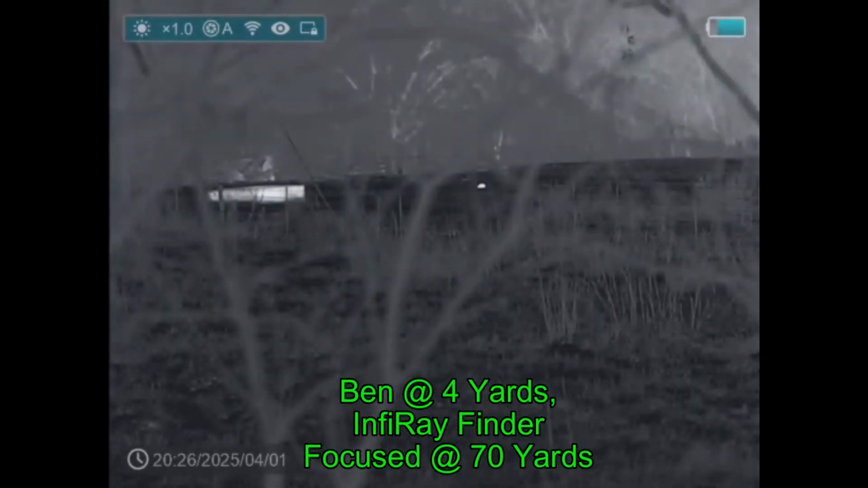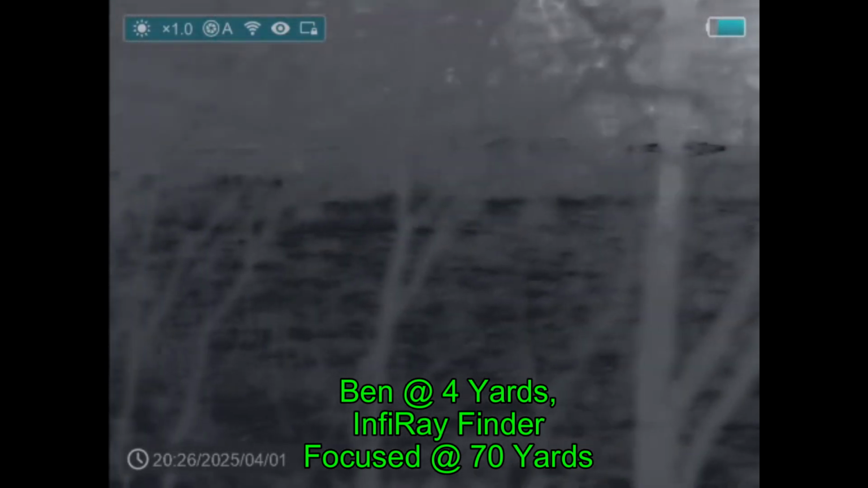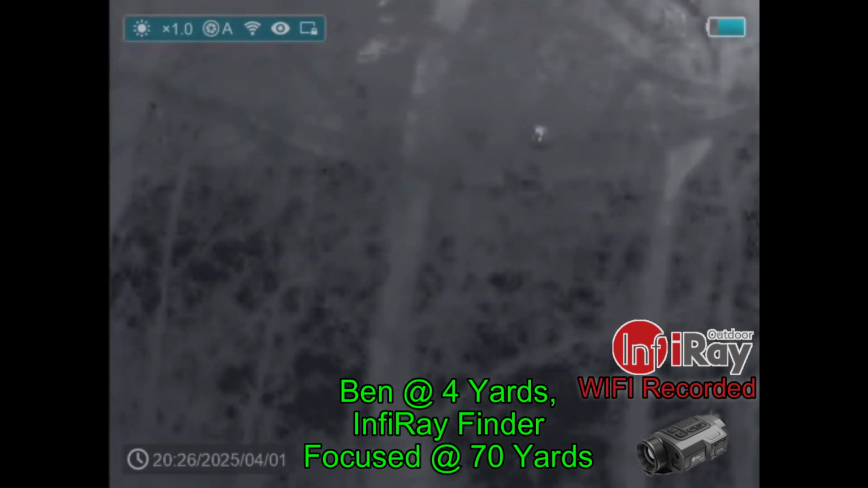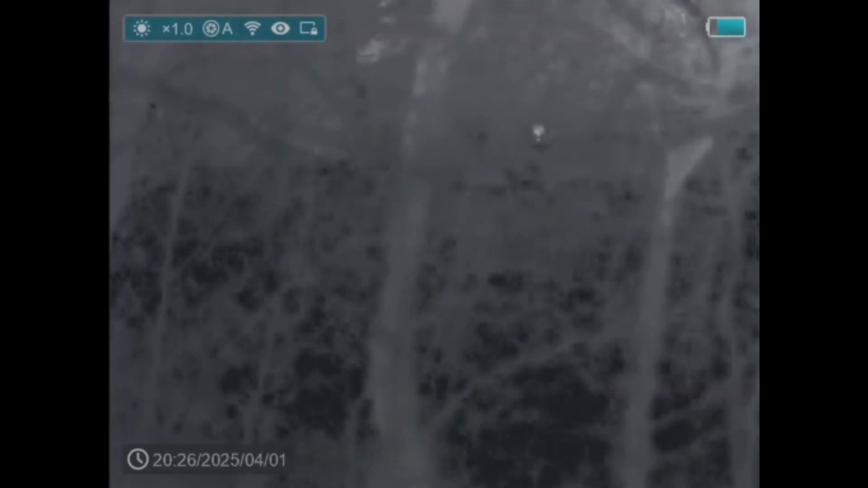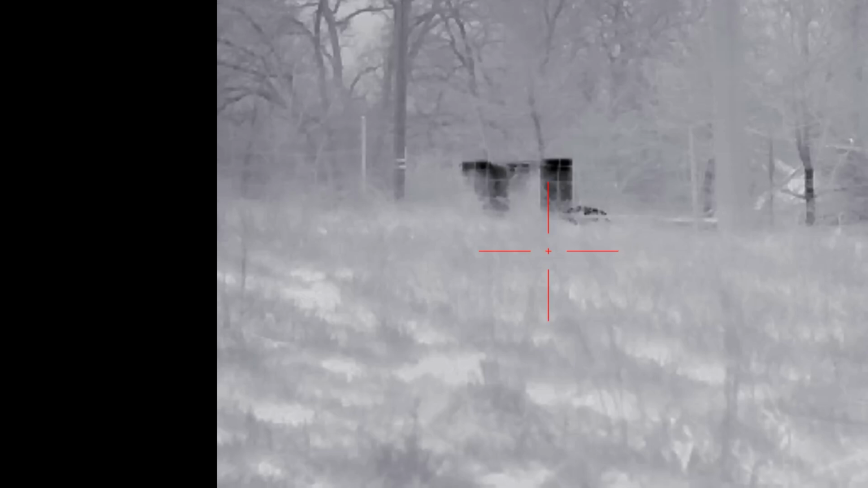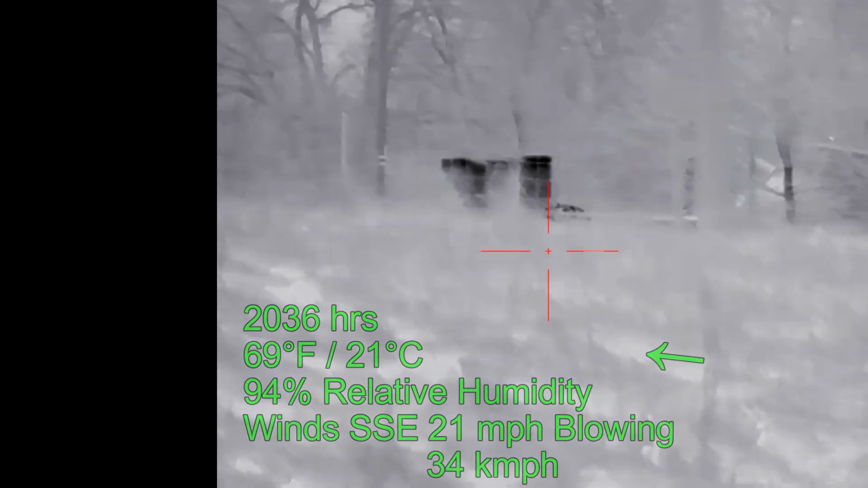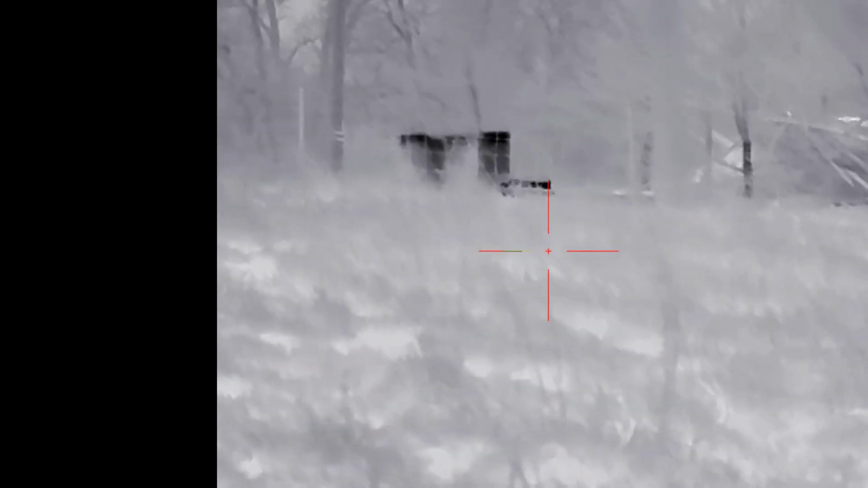We've cut a couple holes in the limbs of the trees to get a view of the field so that we can see the hogs come in. And I'm using my InfiRay on top of the truck in order to get this footage. And it was Ben who first spotted the hog coming in. He noticed a deer had alerted to something coming in. He said there's a hog there. He gets on his rifle, which is the view that you're seeing right now. I'm working to get on my rifle.